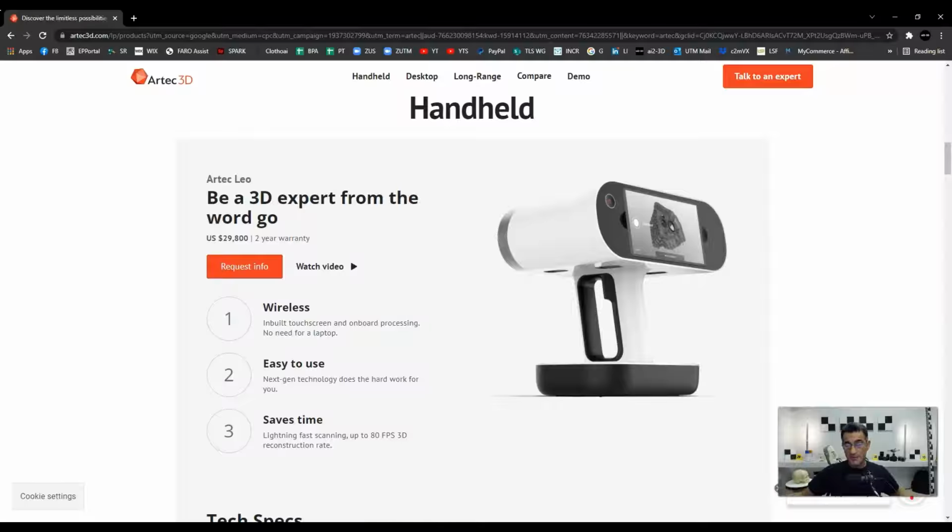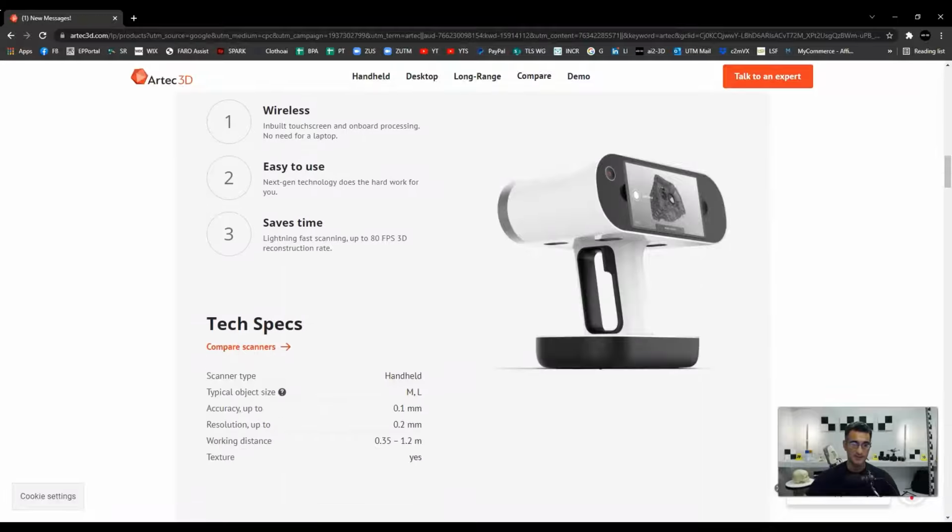And if you're scanning larger objects, you don't want to be worrying about cable management and stuff like that, or being tethered to a laptop. So you want to be able to freely move around, and that's what this scanner allows you to do. You see that it has an integrated screen here, and so it does a lot of stuff right on the device itself, which is fantastic.